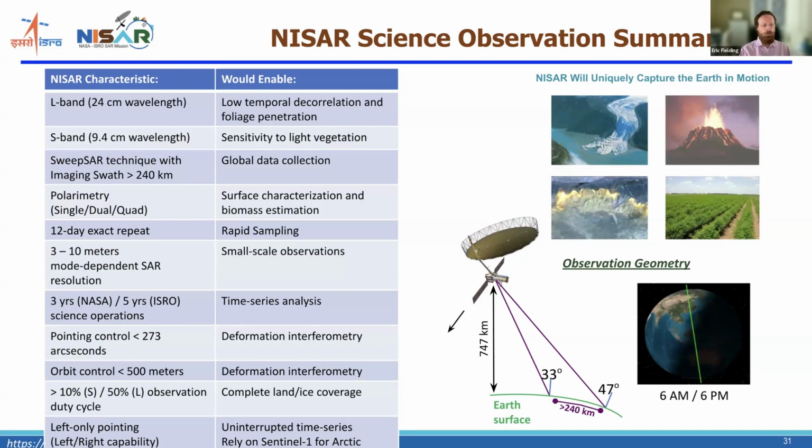ISRO has a different mission classification. They classified the mission as being for 5 years, but the satellite's going to have enough fuel on board to operate for 10 years or more, as long as everything is going well.